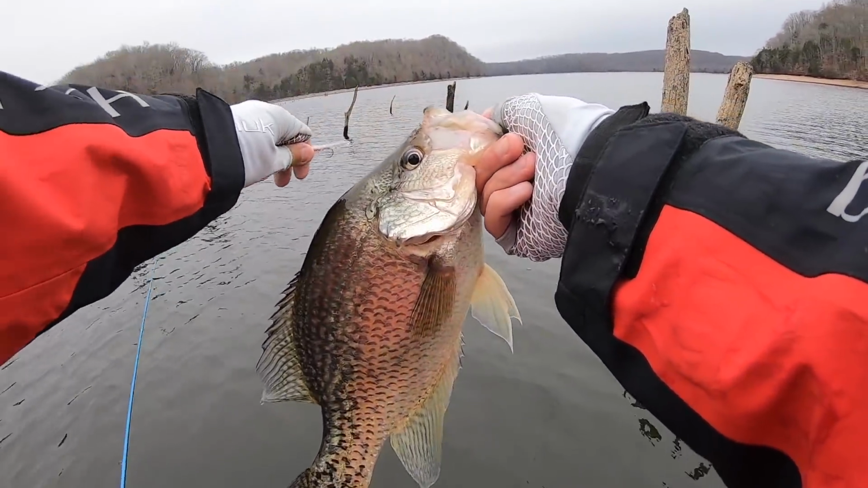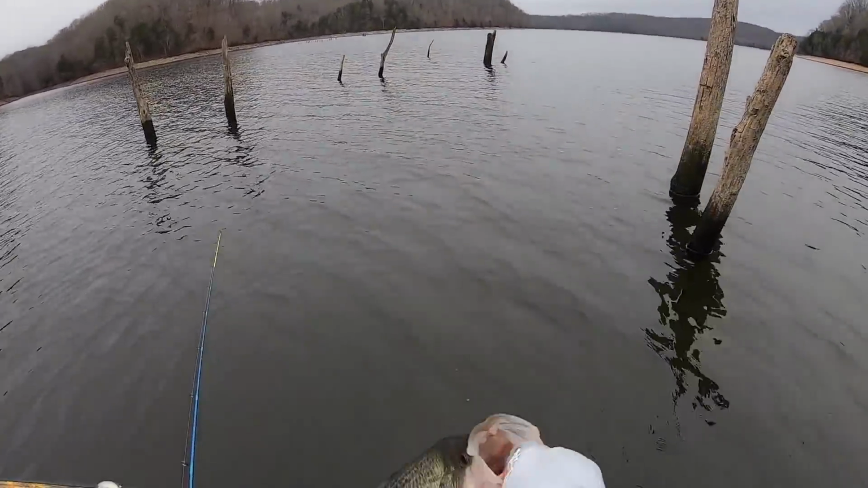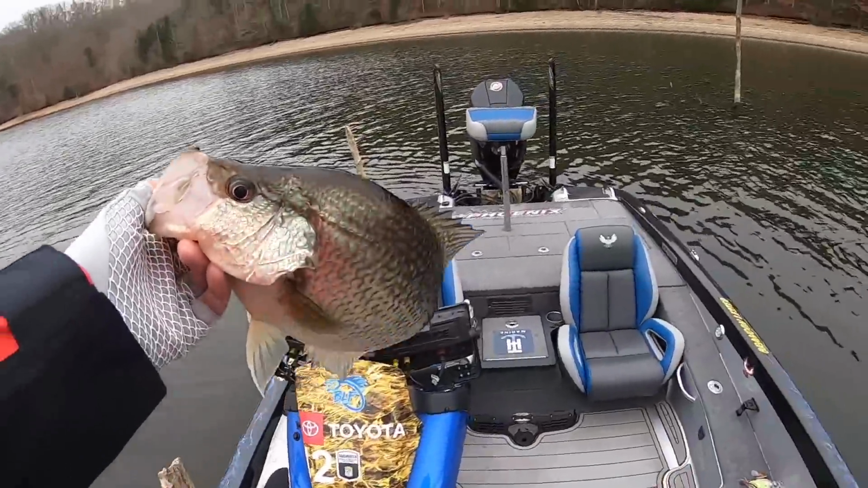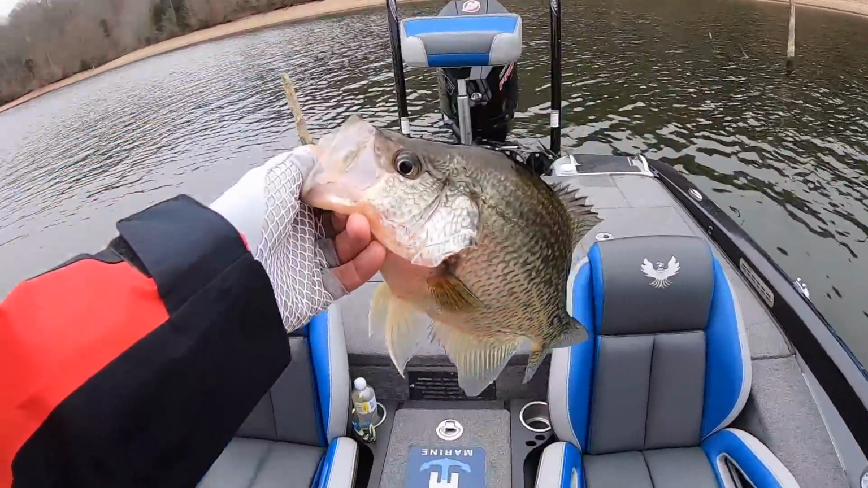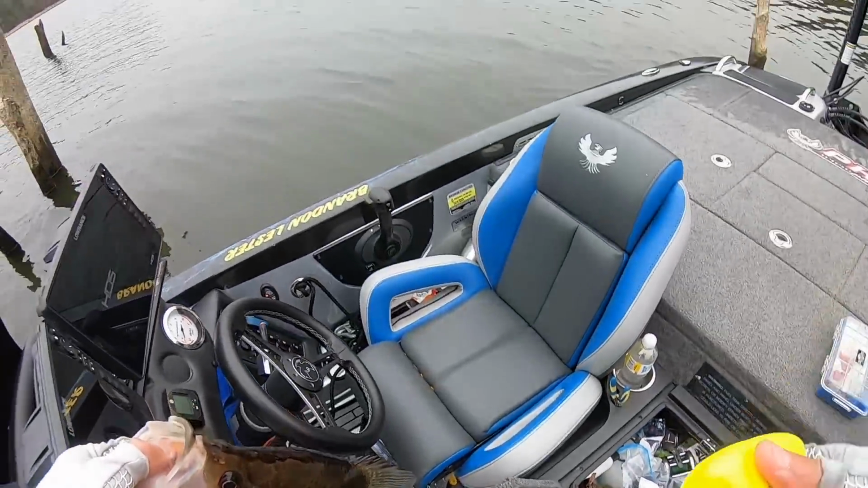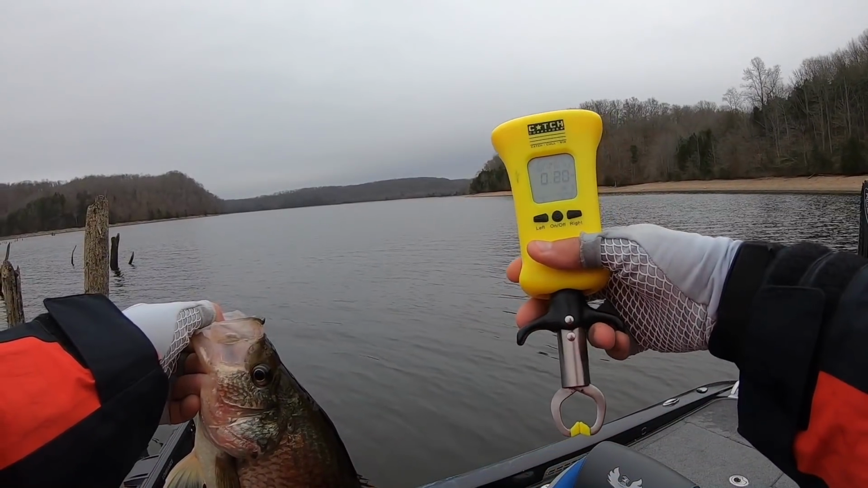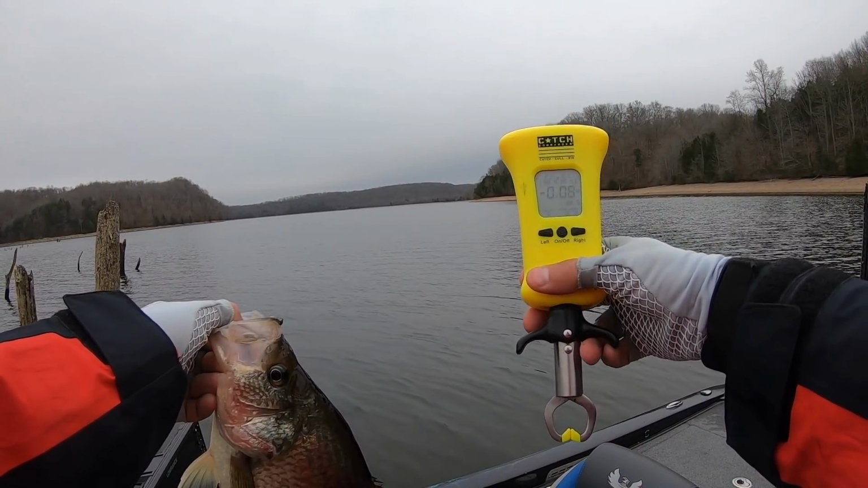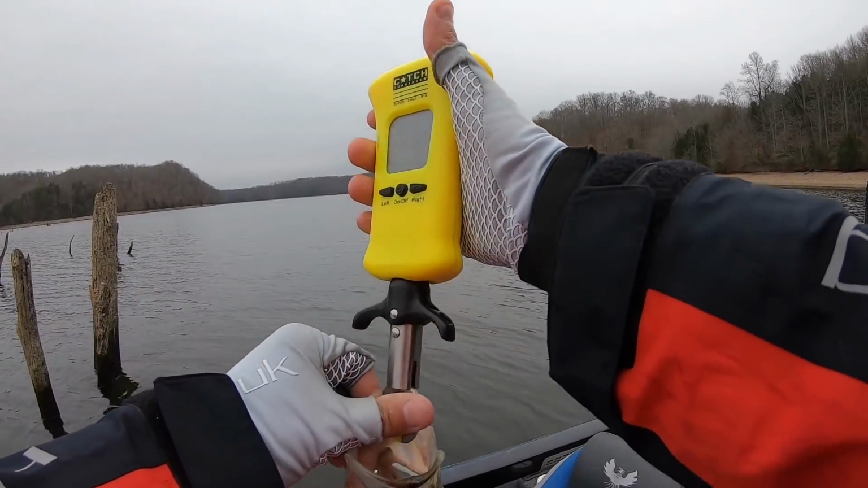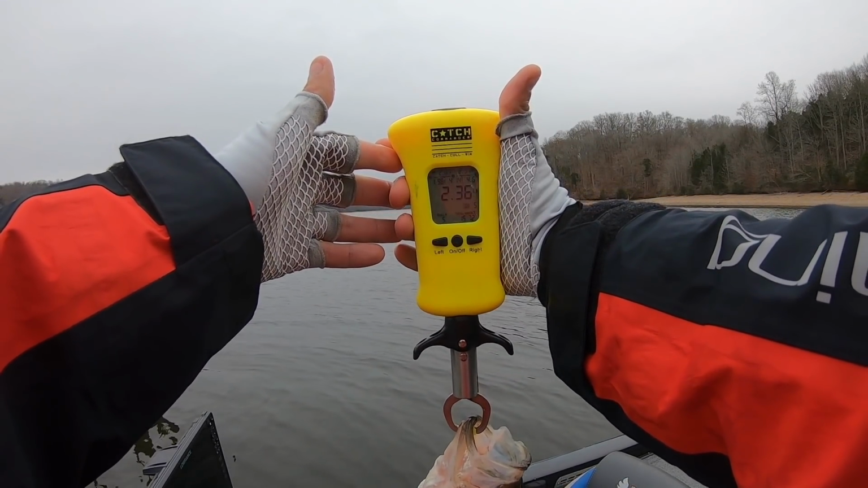I'm gonna say that one right there is probably real close to 2 pounds. I'll tell you what I'm gonna do. I don't want to tell y'all a tall tale. I know this camera can be deceiving, so I'm gonna weigh this sucker, cause I'm just curious what he weighs. Zero the scales out. I'm gonna say he's real close to 2 pounds, I bet. No, he's way over 2 pounds.